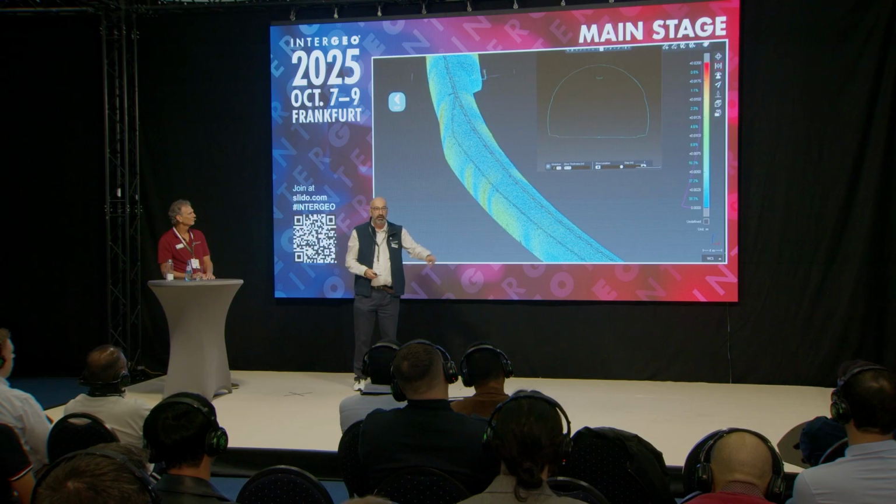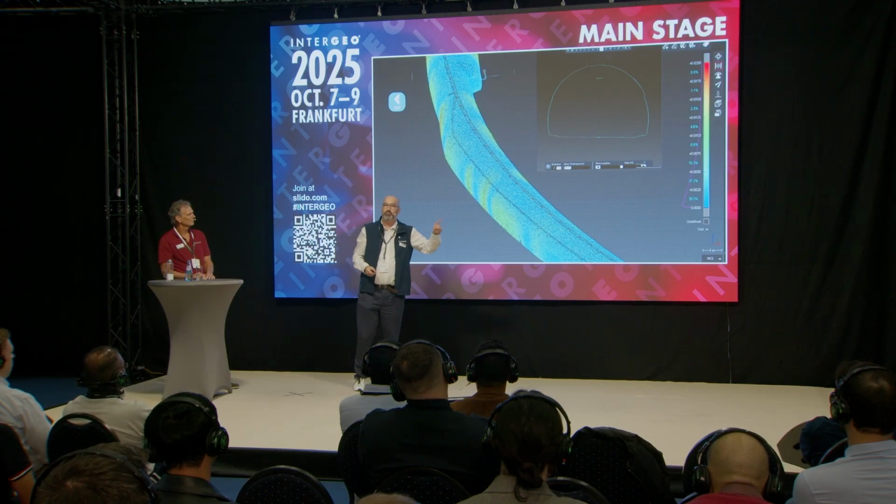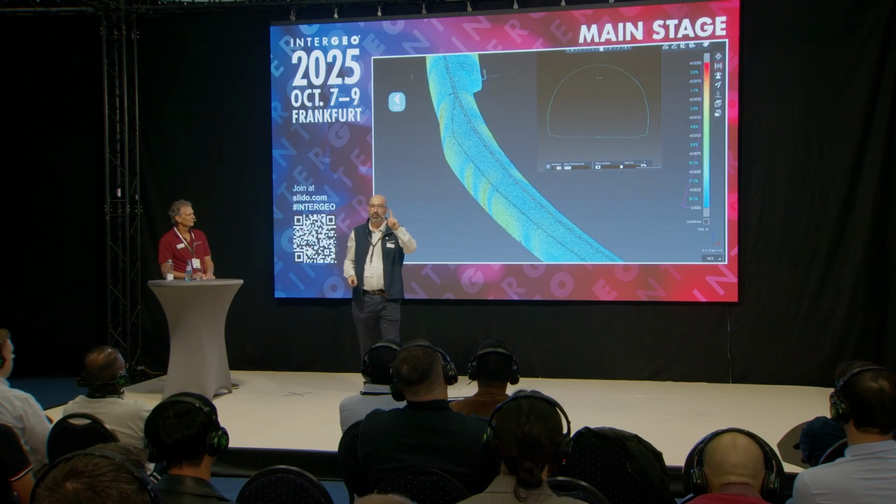I've got all these passes together, and I validated the data in our own software called Cyclone 3DR, and you can find 91% of the data within 1 centimeter.